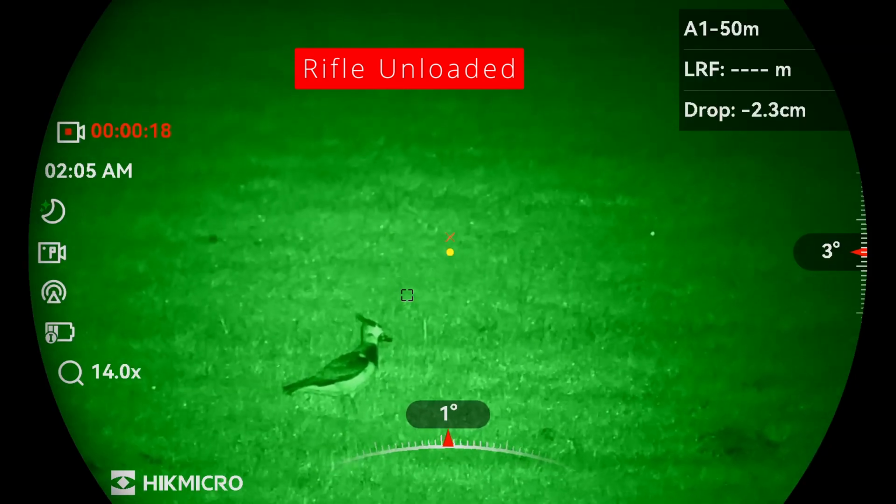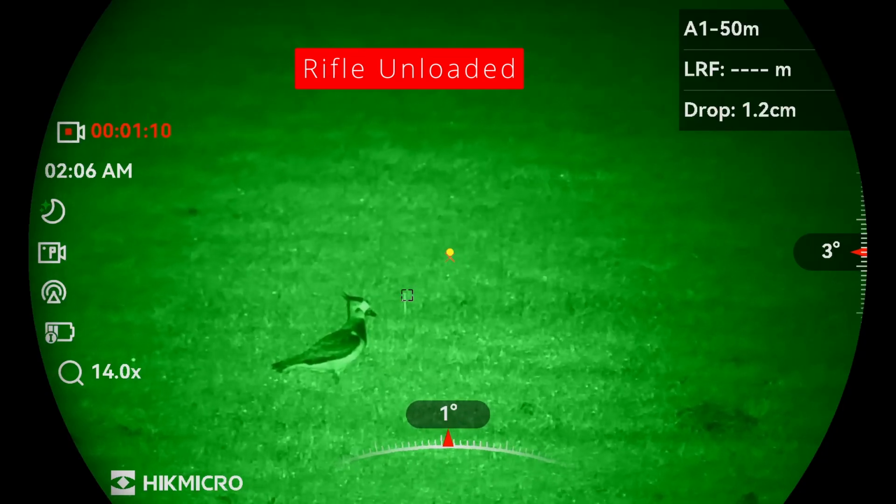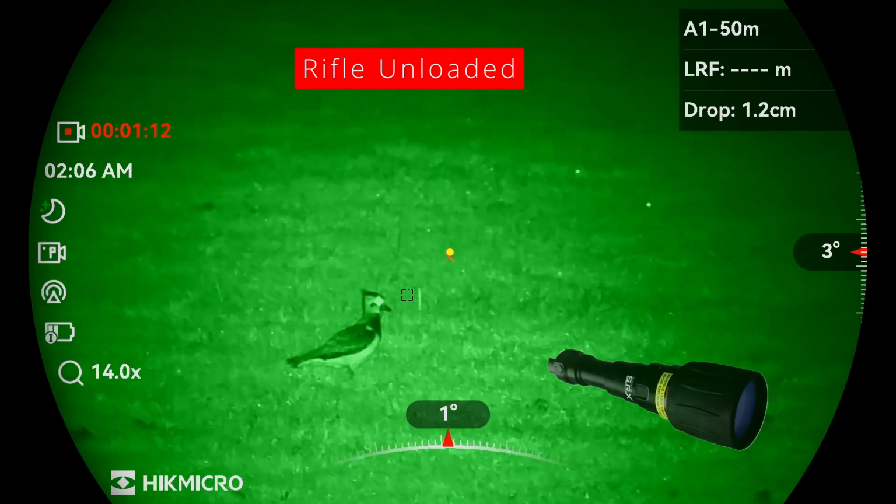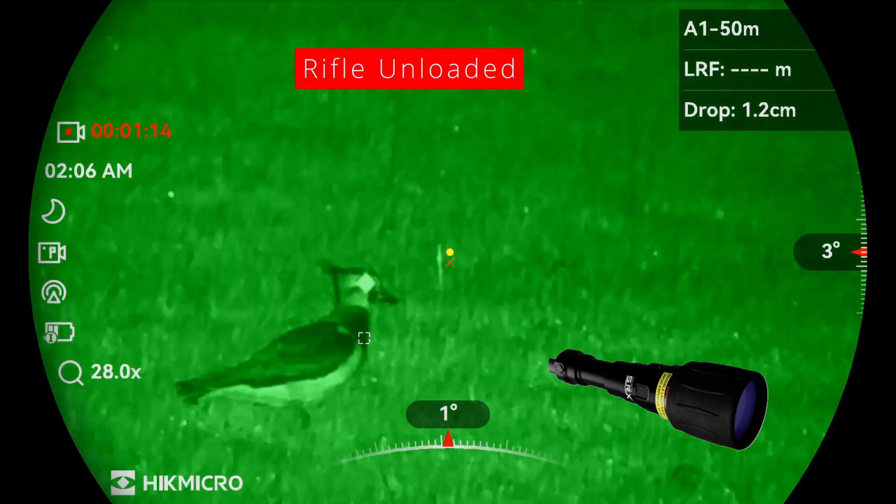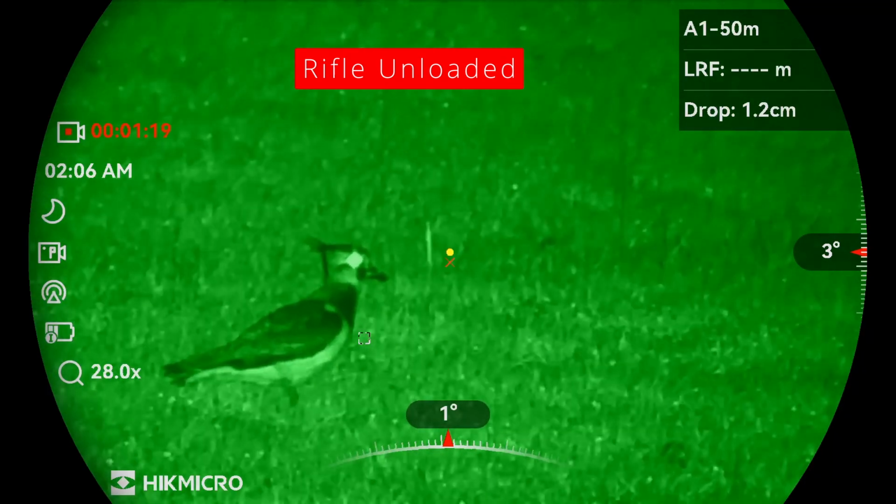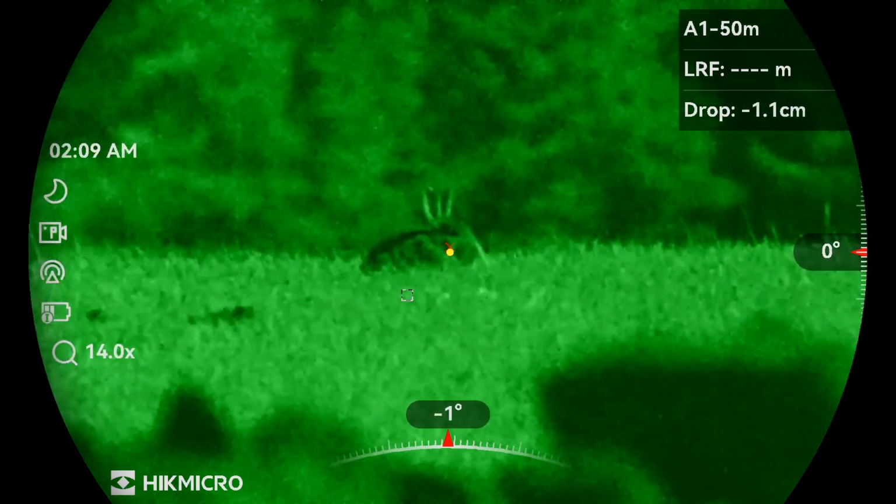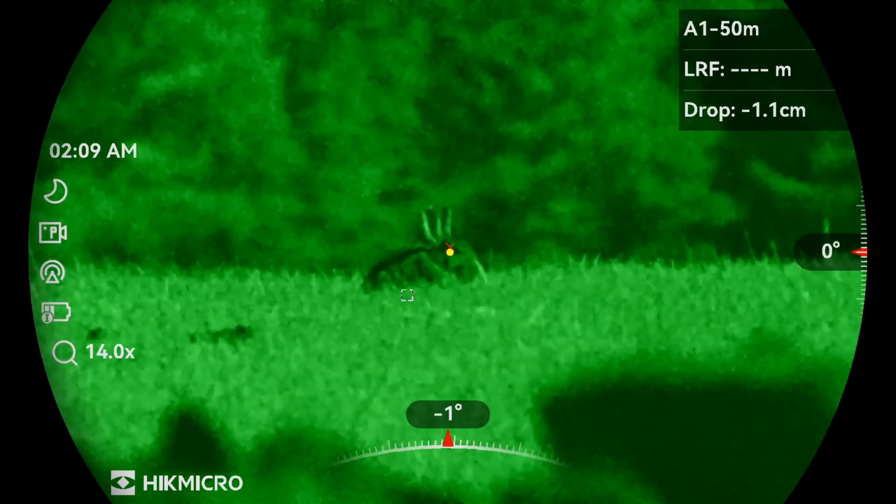The clarity of this Hikmicro Alpex 4K LRF scope is, well, it's fantastic. And tonight I'm using it with the Solaris SRX V2. That's the laser IR. This rabbit I'm shooting with no IR illumination at all.